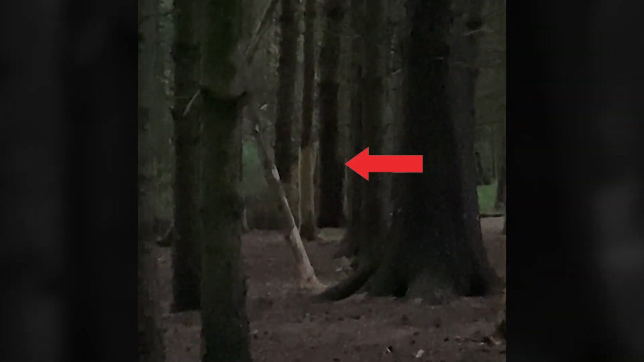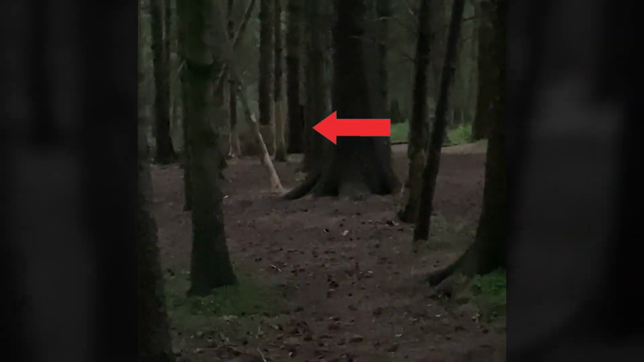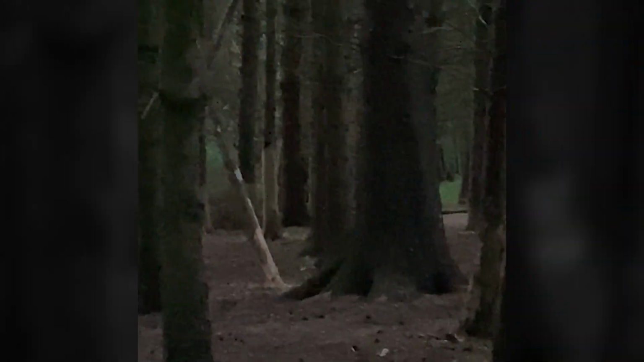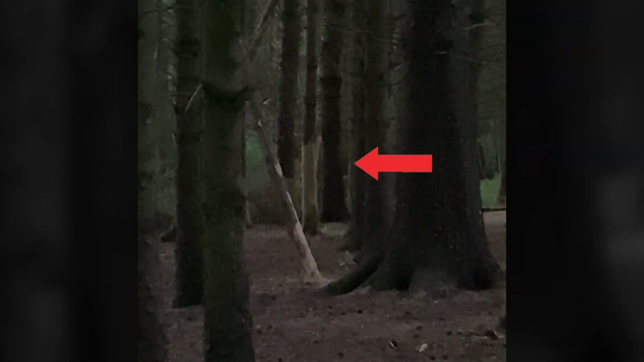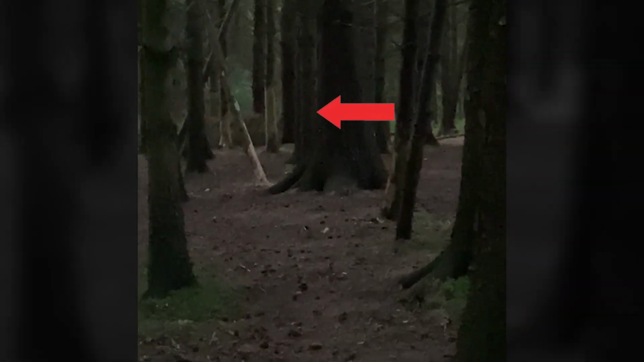The creature's head seemed to reach that same level, showing just how massive it was. After the creature ran off, they went to check the area. The smell was horrible, like something rotting. It was so bad that the wife threw up. While the man isn't claiming it was Bigfoot, he found that sightings like this are common in the area.